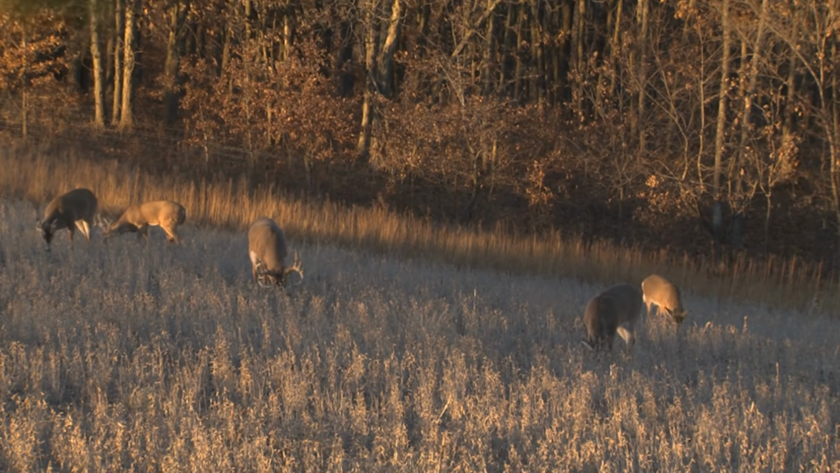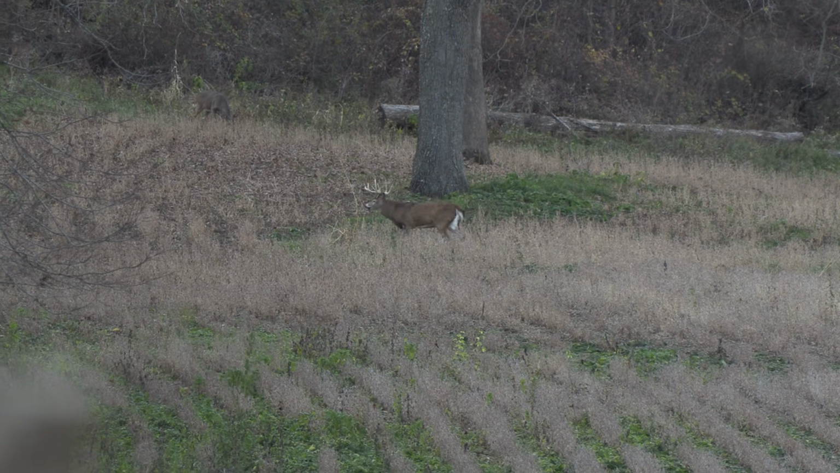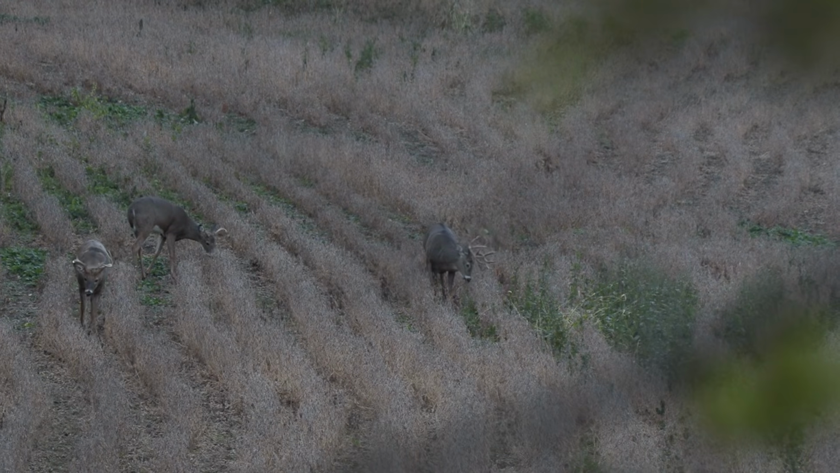But my goal, as I've stated over and over, is to see what we can do with a lower density, and not fall victim to that deal where you have to see a whole bunch of deer to feel like you're hunting deer.